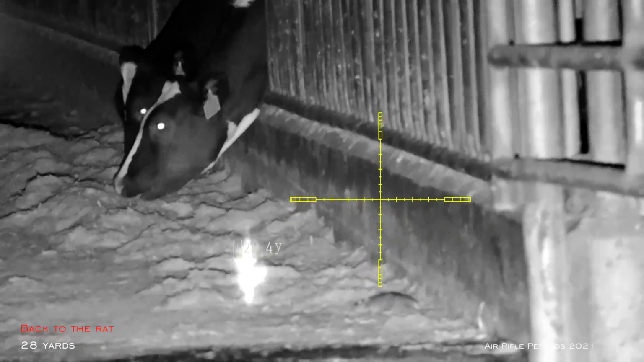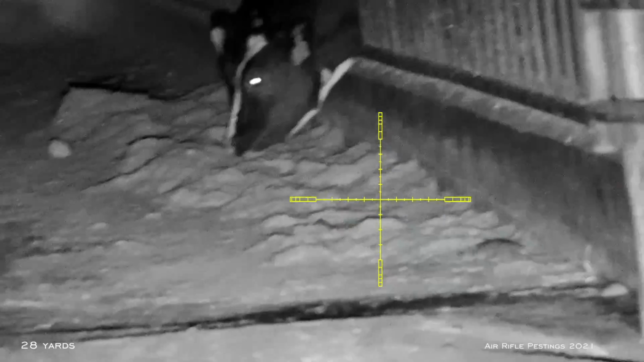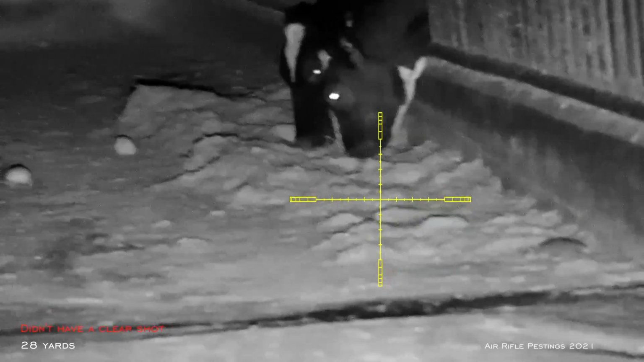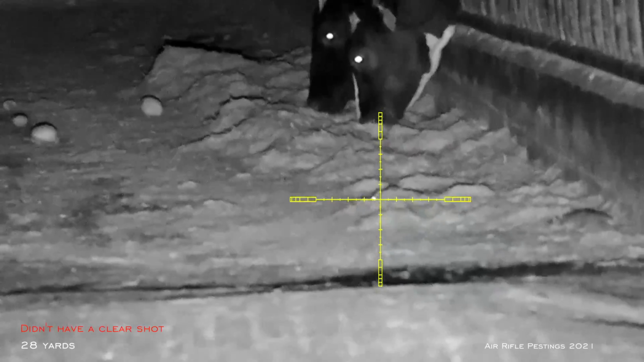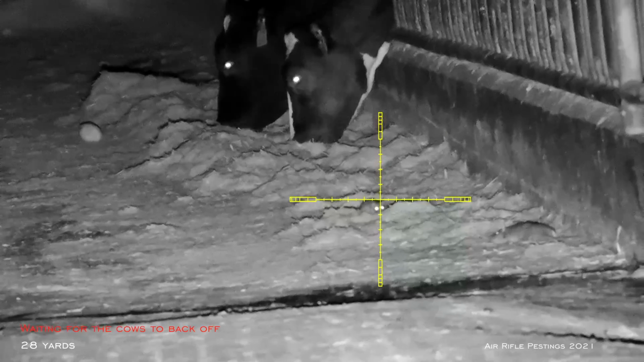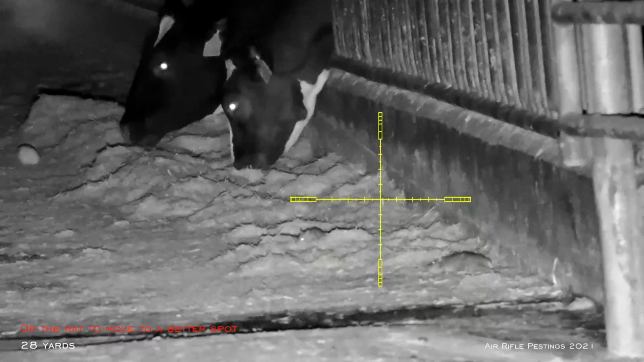So back onto the rats, I spotted this guy about 28 yards away. Unfortunately, I wasn't able to take the shot because of the cows in the back. So I patiently waited to see if I would get my opportunity. I was hoping the cow would take a break from eating, that way I can do my pesting. Unfortunately, the cow was still feeding, so I didn't really have a shot here. I can only sit, observe, and wait for my opportunity.